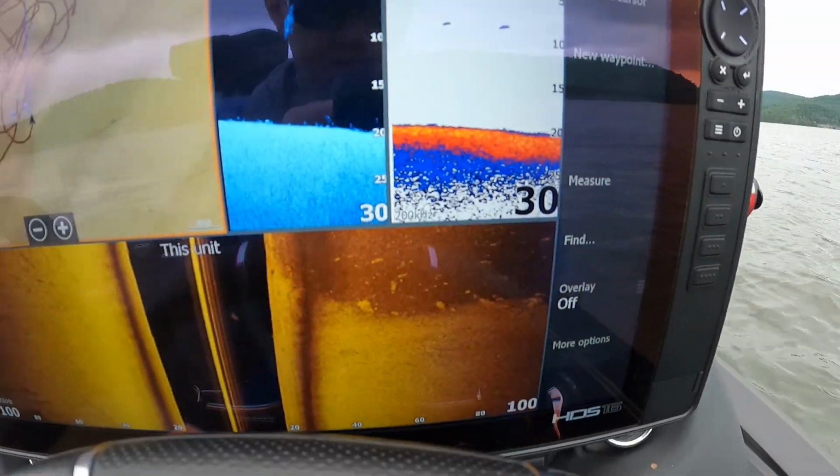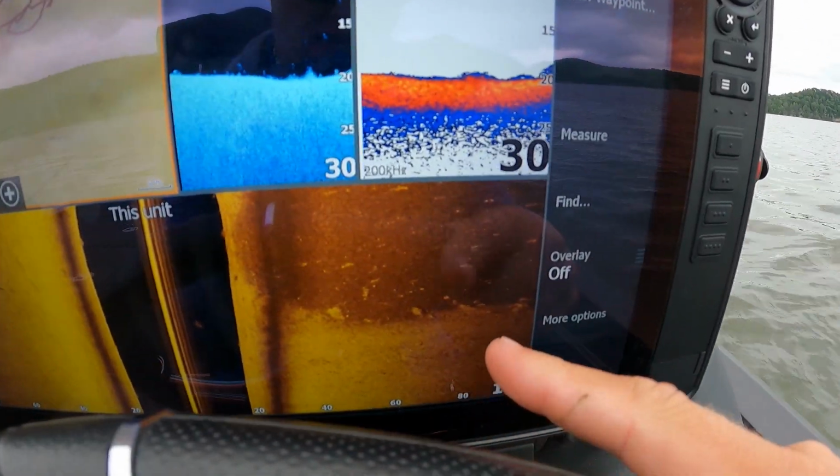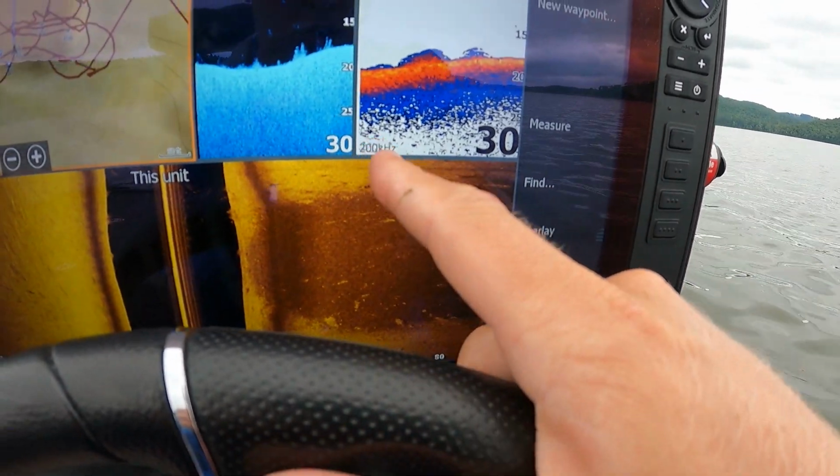So guys, here's a really good example of what soft bottom meeting a harder bottom looks like. That's not a grass line, that's actually just softer bottom out here meeting harder bottom, and I'm turning now, so I'm going back up on the harder bottom.